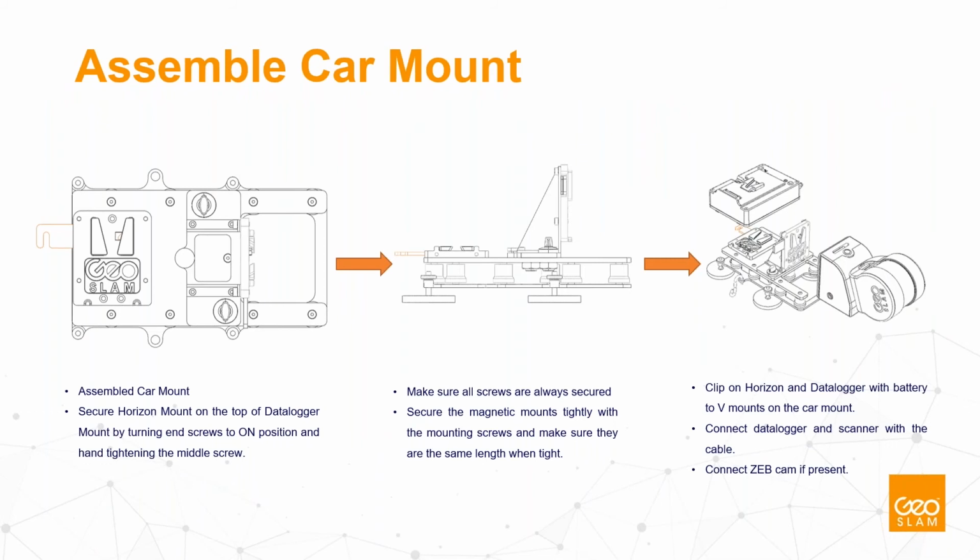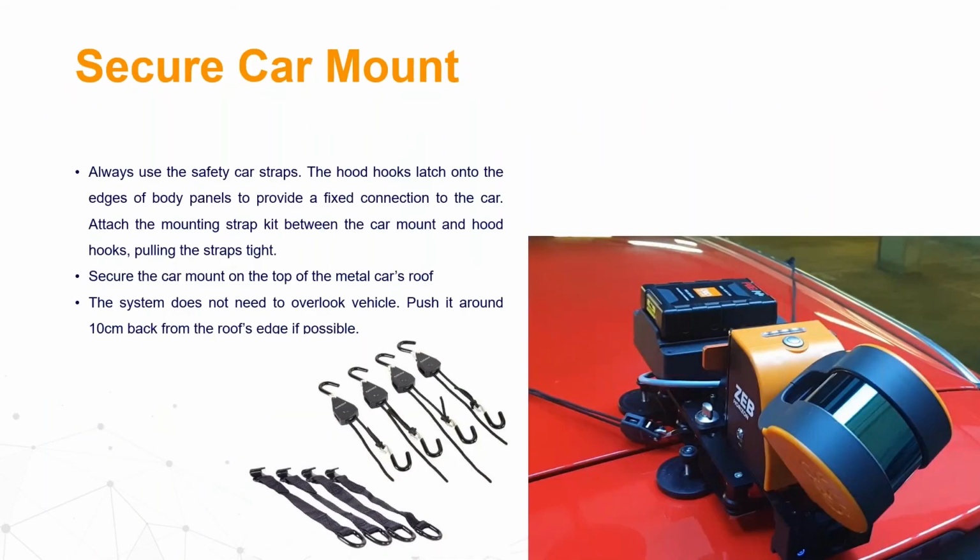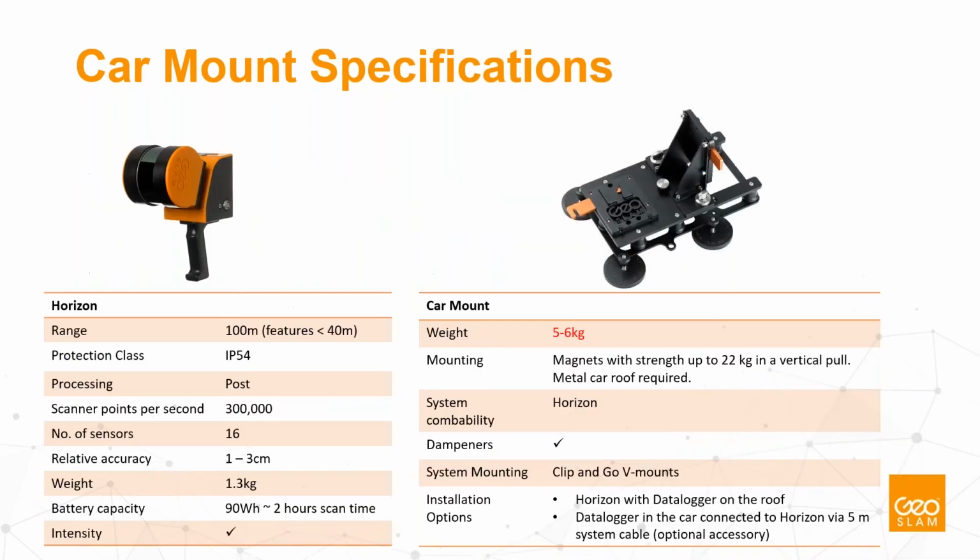Of course, we will provide you all support when you want to mount the Horizon on top of your car. Just a reminder, it needs to be a metal car roof, for the simple fact that it's a magnetic mount, and we also take care of safety. So we are delivering it with safety car straps in order to really be sure that the equipment is fixed on the roof of the car, which is of course very important.